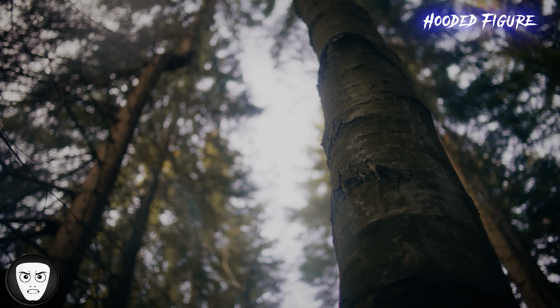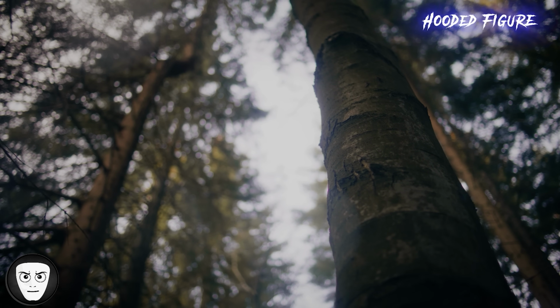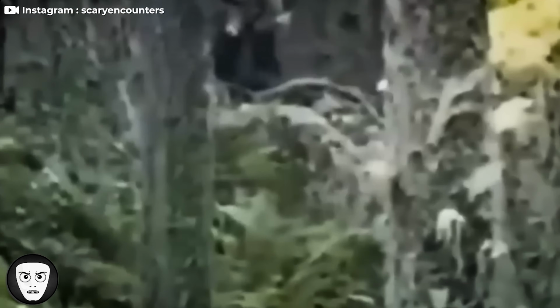During a hike through the woods, this person noticed something strange. In the distance, they spotted a lone, hooded figure, moving erratically. There was no music, no one else around, just the figure alone in the forest. The uploader said they were visibly shaken after witnessing it, and didn't stay to get closer or figure out what